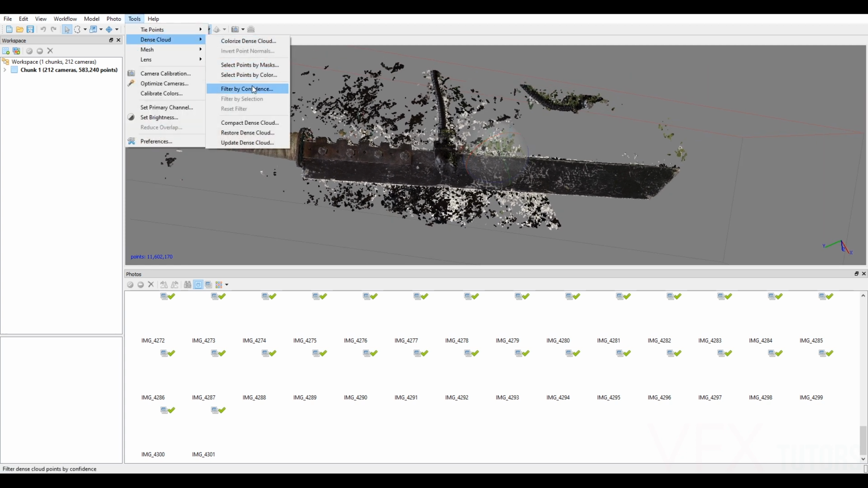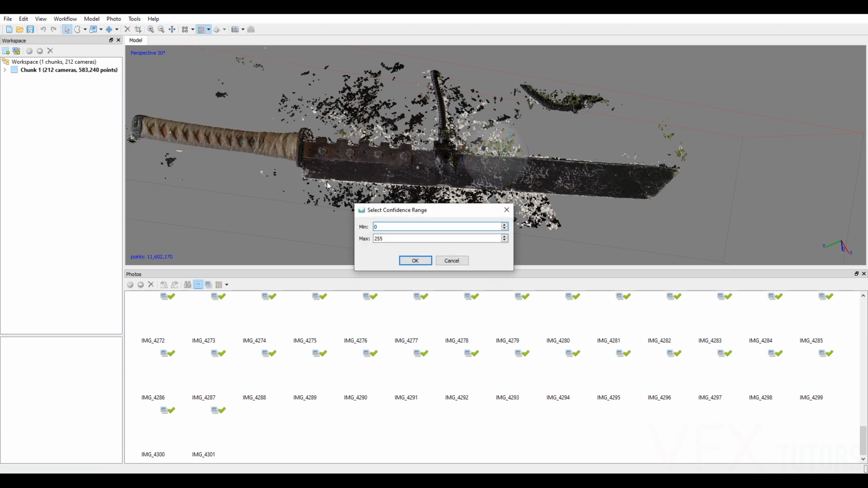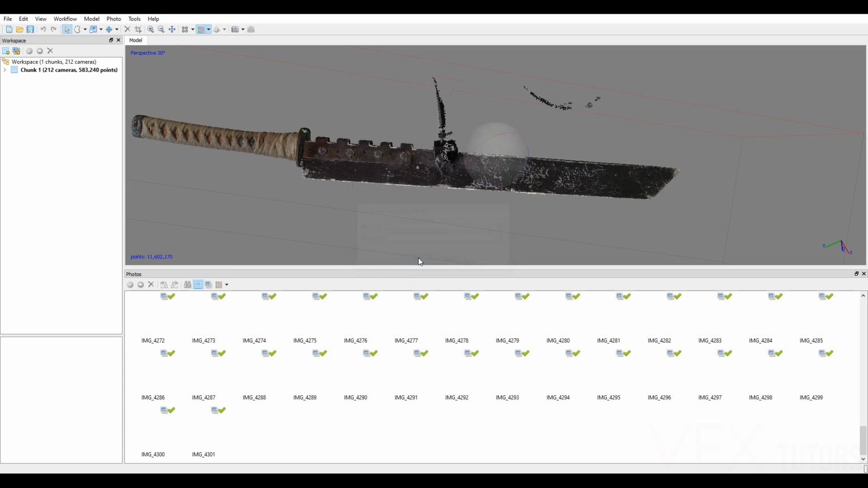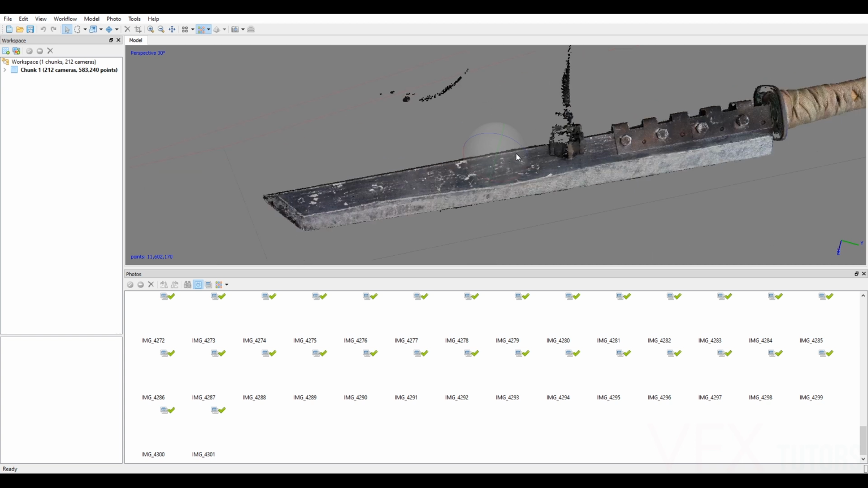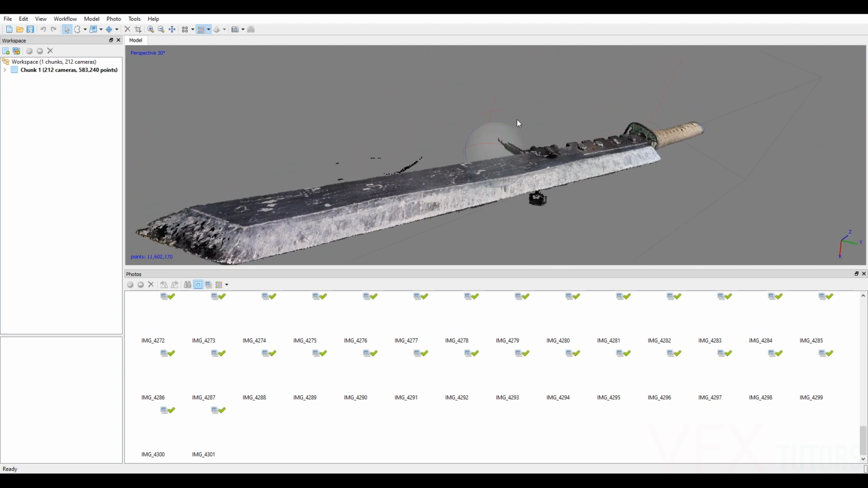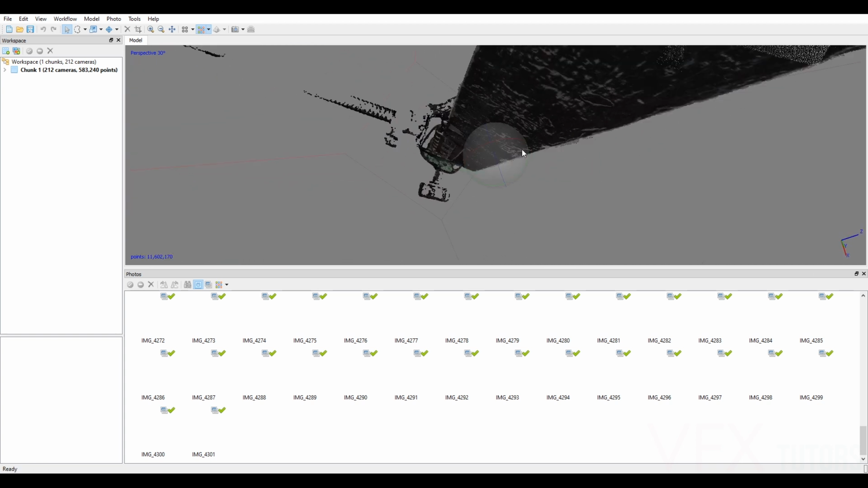So Dense Cloud, Filter by Confidence. And you don't need a lot of values in here, so I'm actually going to start with 5. So if I do 10, let's do 10. And now that's actually done not too bad a job. It's done better than I thought it did. So now it's filtered all the sort of loose stuff off.